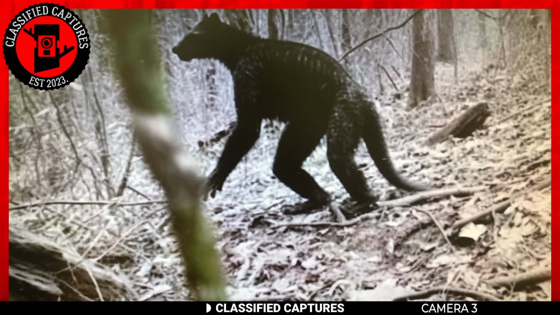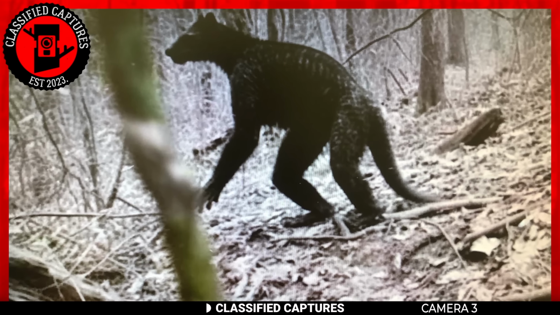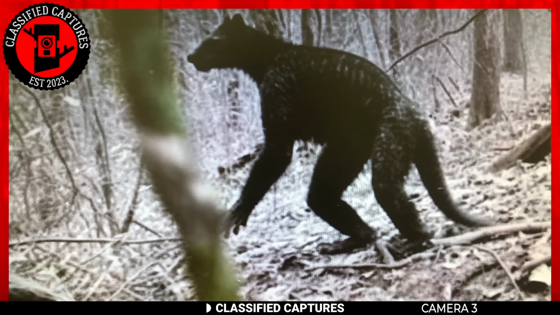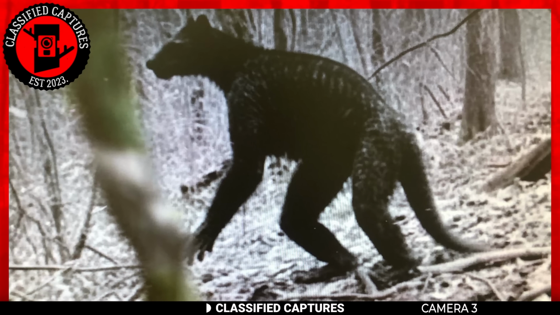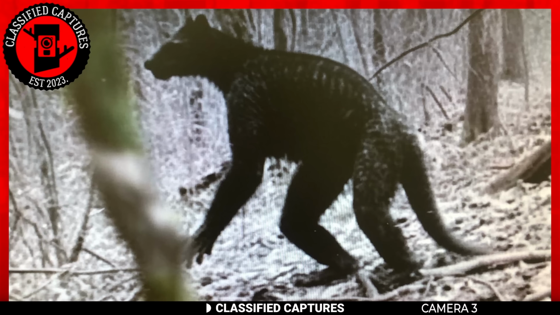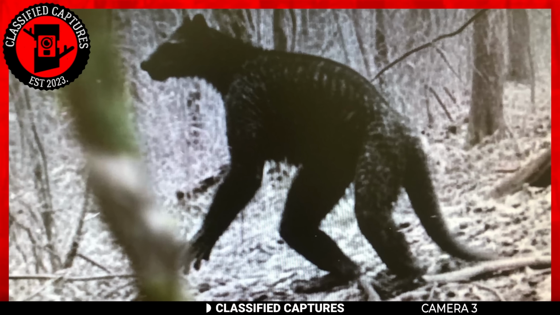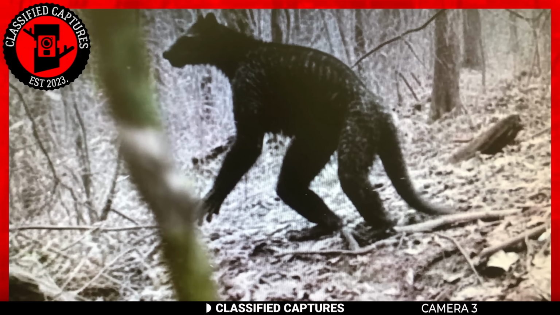Next up, we have this trail cam capture sent to us from a remote woodland area in the USA. At first glance, it appears to resemble a bear. However, upon closer inspection, you'll notice a strange amalgamation of features, a mix of dog, wolf, and even a touch of kangaroo. But how's that possible? The shortest answer is, well, we don't know.